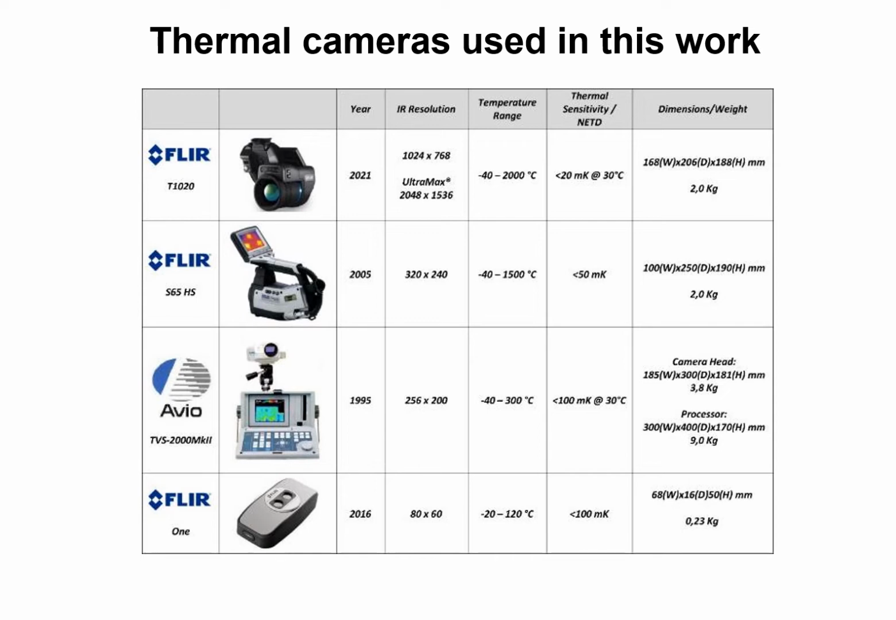However, above all, it presents a very low portability due to its size and to the need for Stirling cooling of the sensor. You may appreciate that the complete unit weighs more than 11 kilograms.